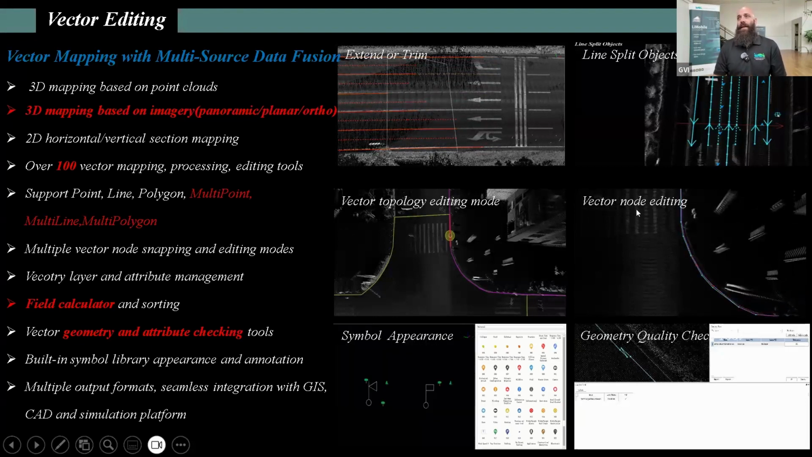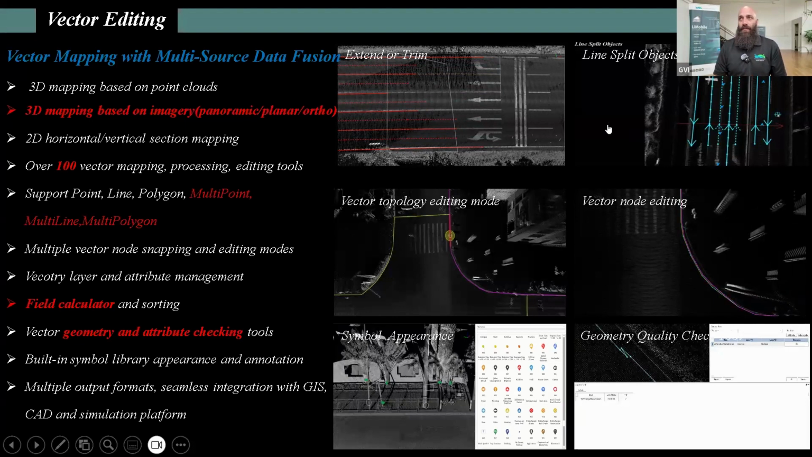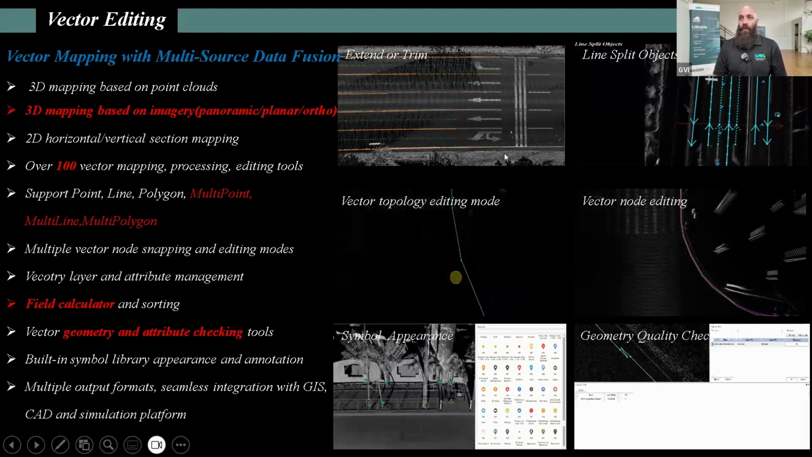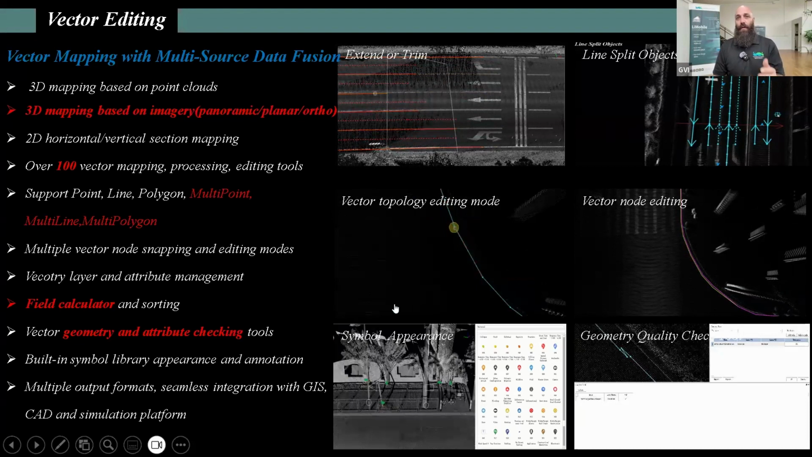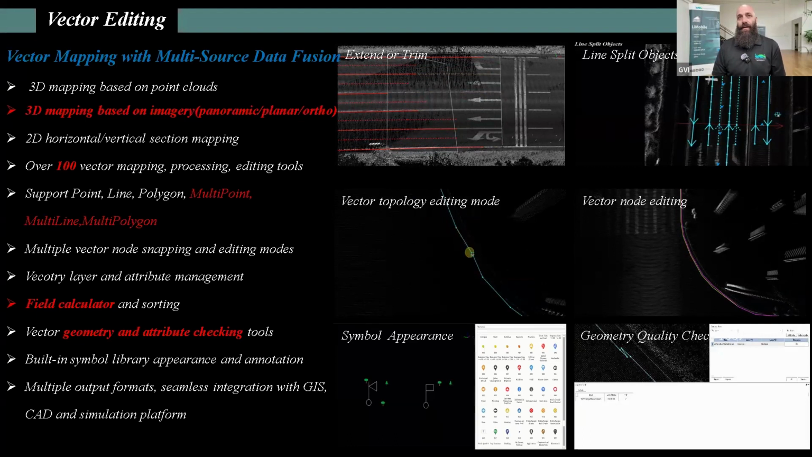We can see that vector node editing is quite easy. Line split of objects is extremely easy. Extend and trim is just a touch and pull. Symbol appearance, and a geometric quality check, are also something you are capable of producing.